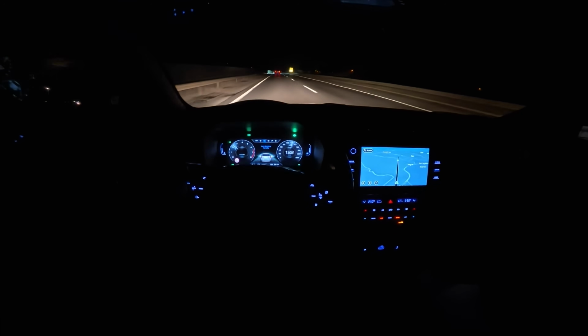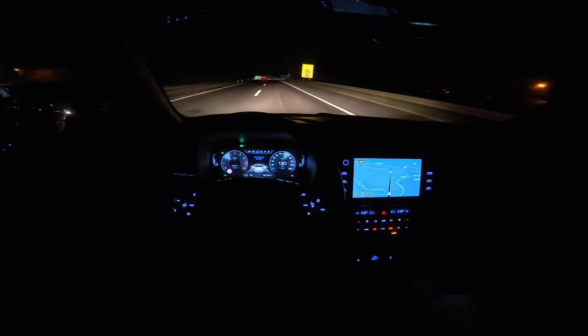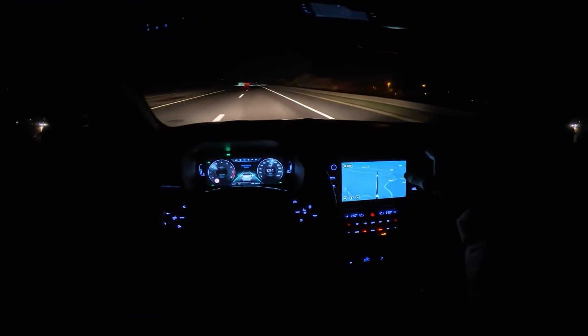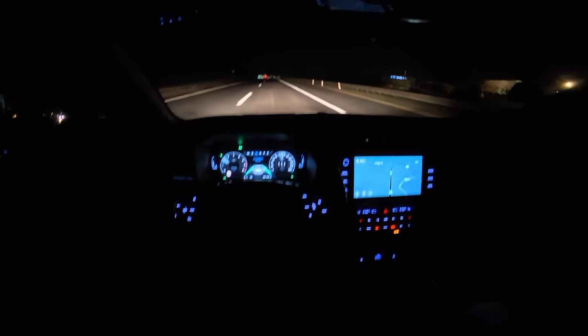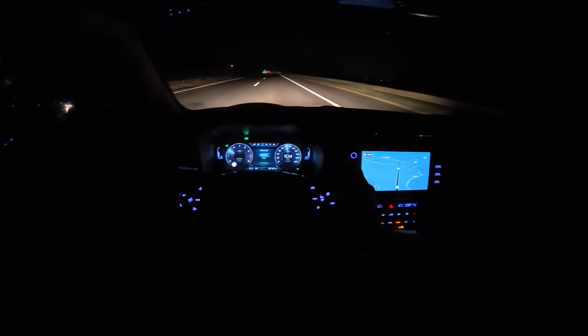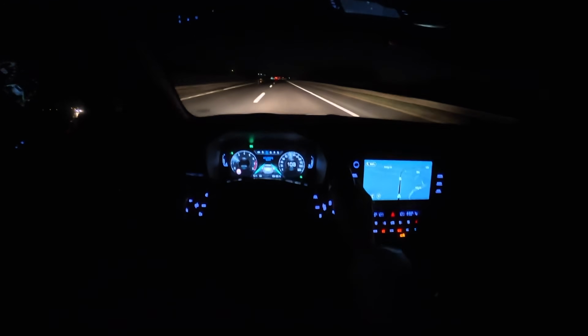Speeding up in the 6th gear. It's okay. Now I can hear some noise around next to the wiper, so it might be something from the tree, like some debris fell in and it's making a little bit of noise there. But that's fine. Back to normal. I'm gonna slow down to 100 here.